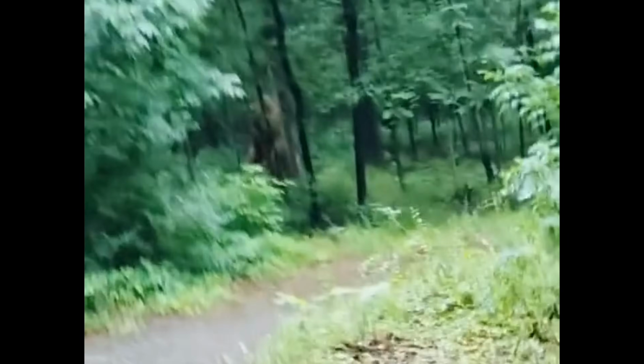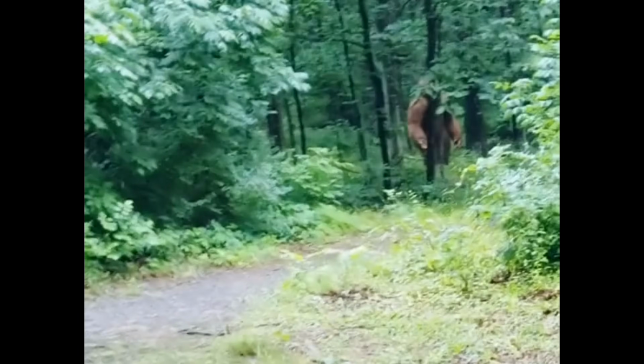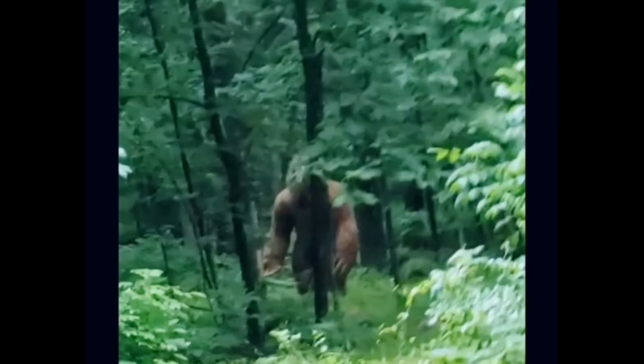Seen in the brush just off the path is a giant hairy beast. When it notices it's been seen, it turns and flees. And you can tell the mother in the footage is completely freaked out and is calling for her daughter to run inside. Even though she was startled, she kept her composure enough to capture a pretty decent piece of footage of the creature.